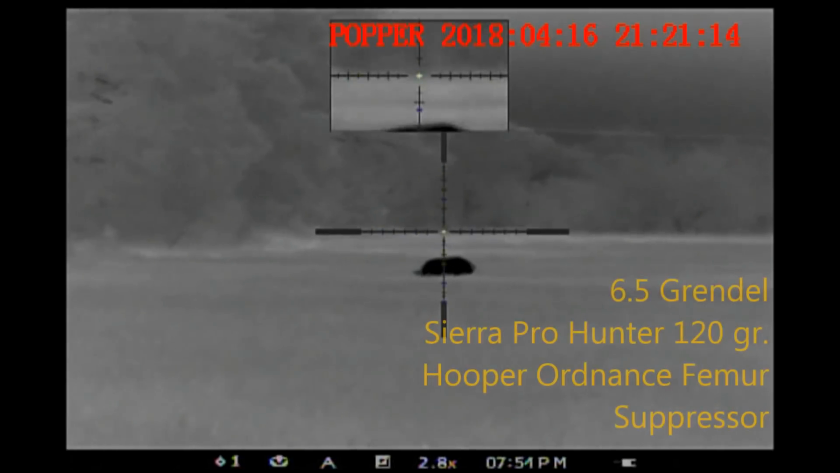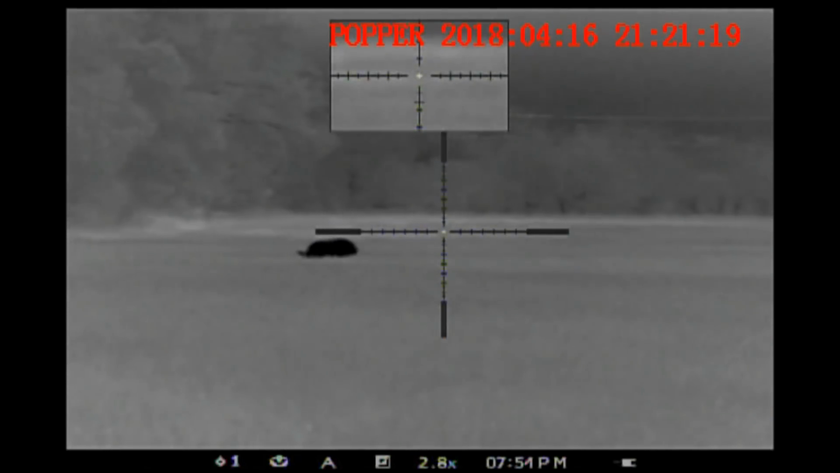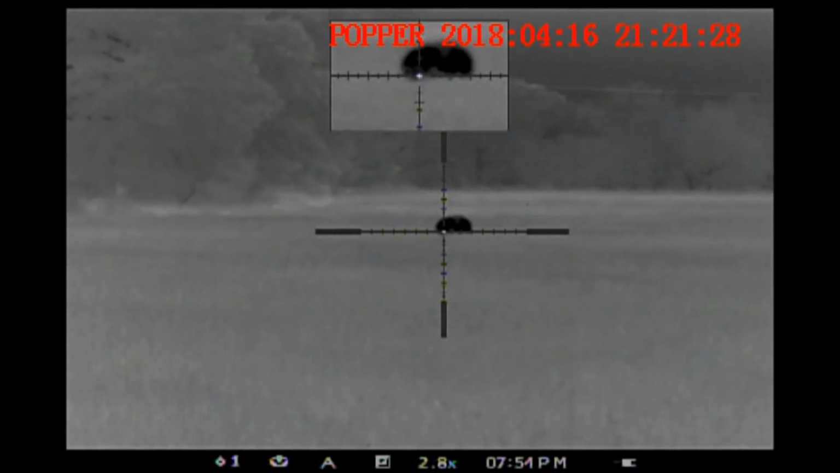The hog that Ben is looking at is the hog that we want Ben to shoot. I want to shoot the one that's in the tree line, but that's just not going to work out as my hog's going to disappear. So at this point, we're waiting for Ben's hog to move a little further closer to the trees for it to be in a safe direction to shoot.